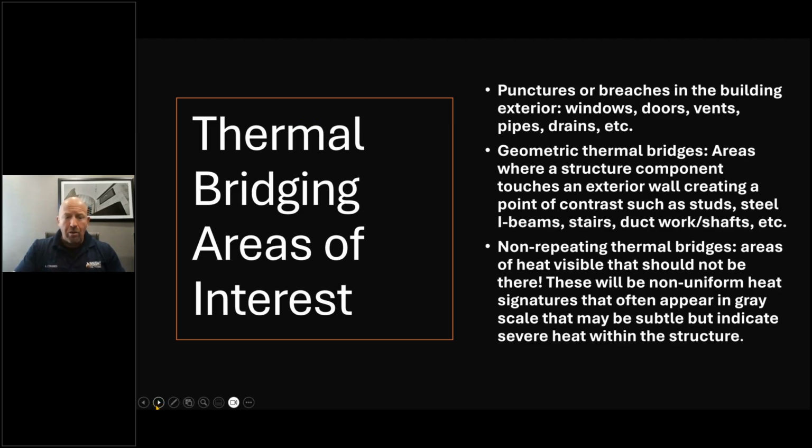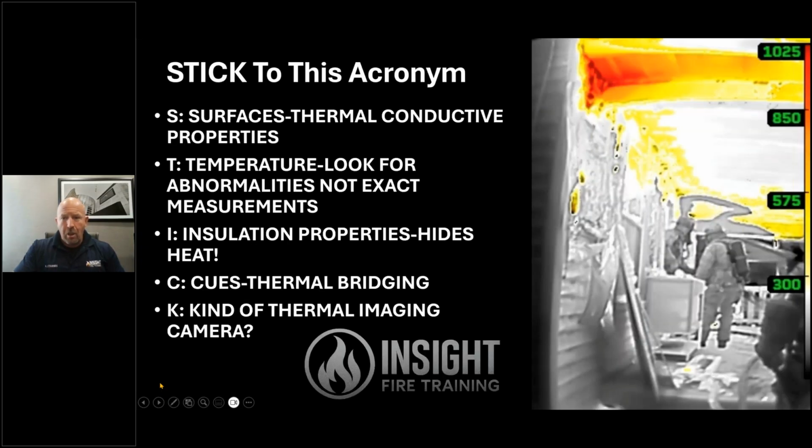This is building thermology applied to firefighting. To make it really simple, this is how we help you see that.